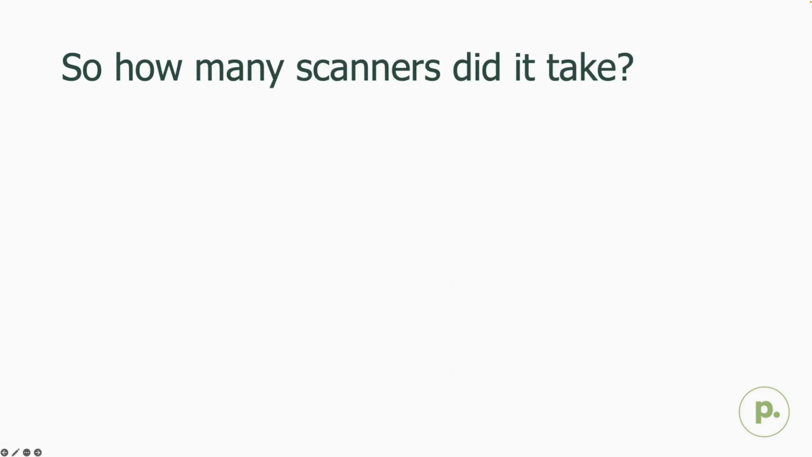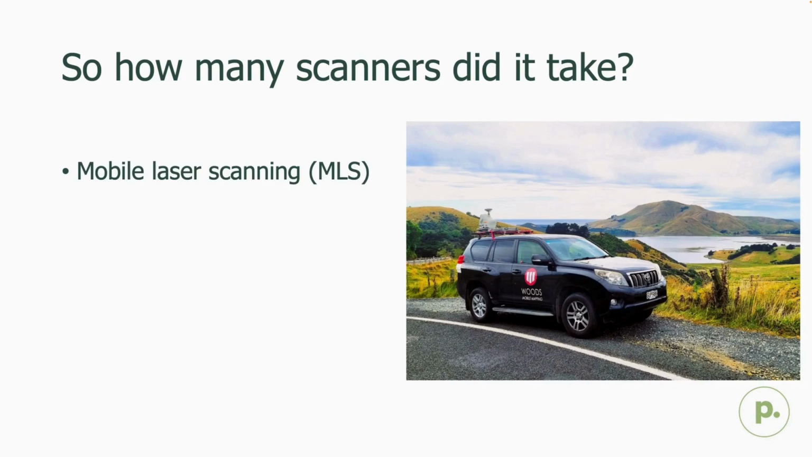So the big question. The solution ended up involving using a series of different scanning technologies, enabling us to minimize traffic disruption and keep people out of the road corridor as much as possible. The first sensor we had was we elected to use mobile laser scanning to survey the majority of the survey extents.